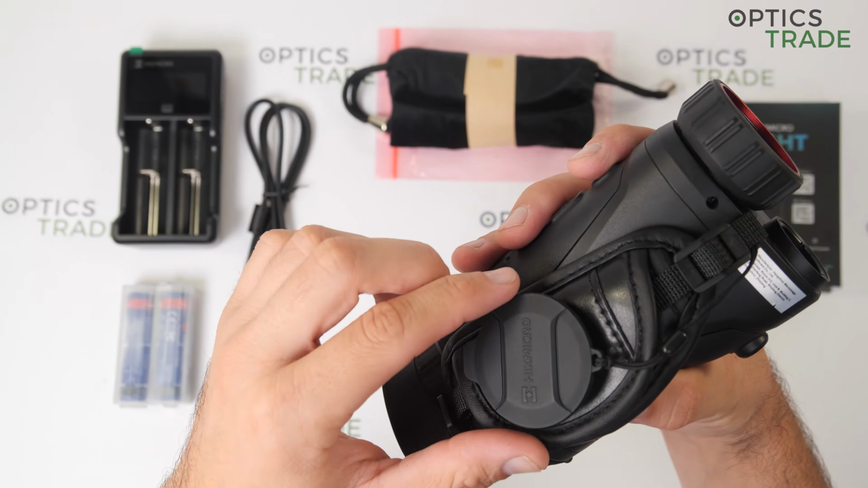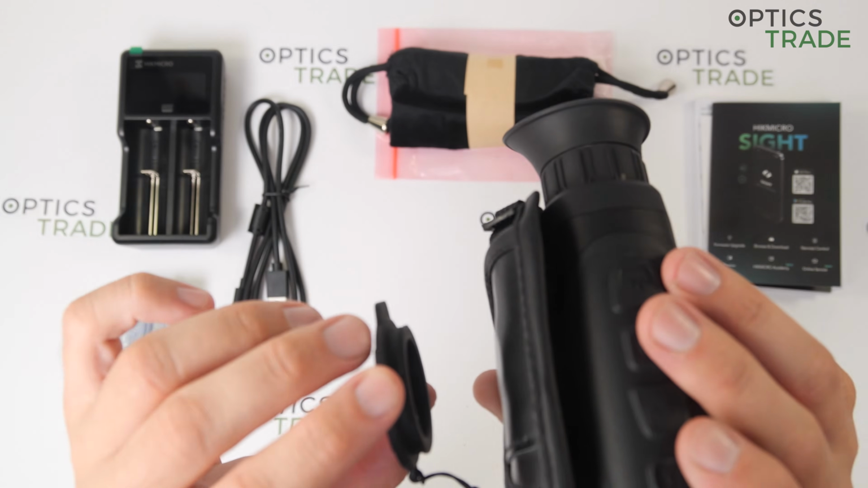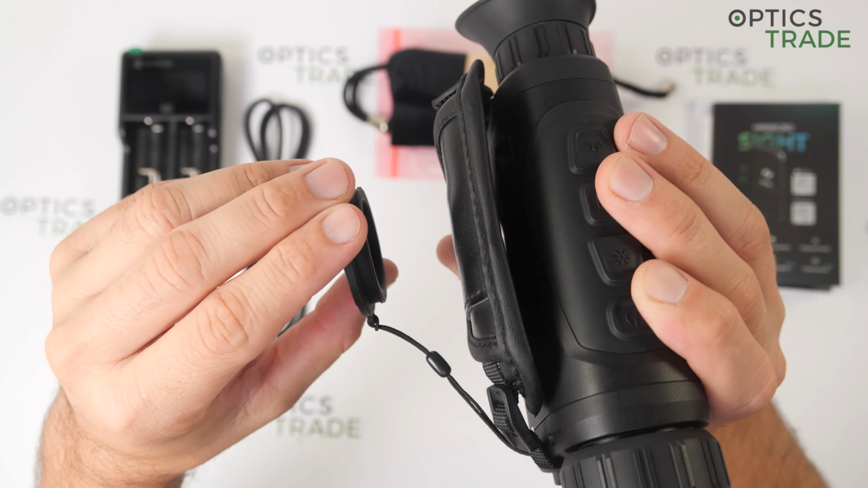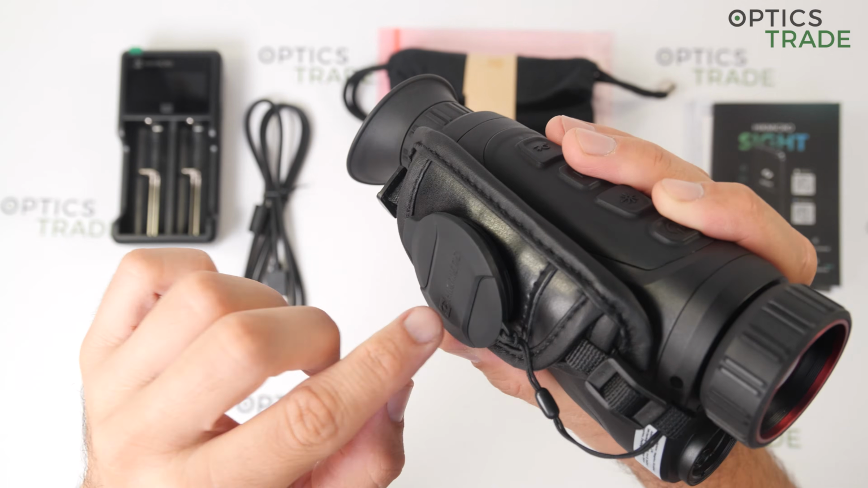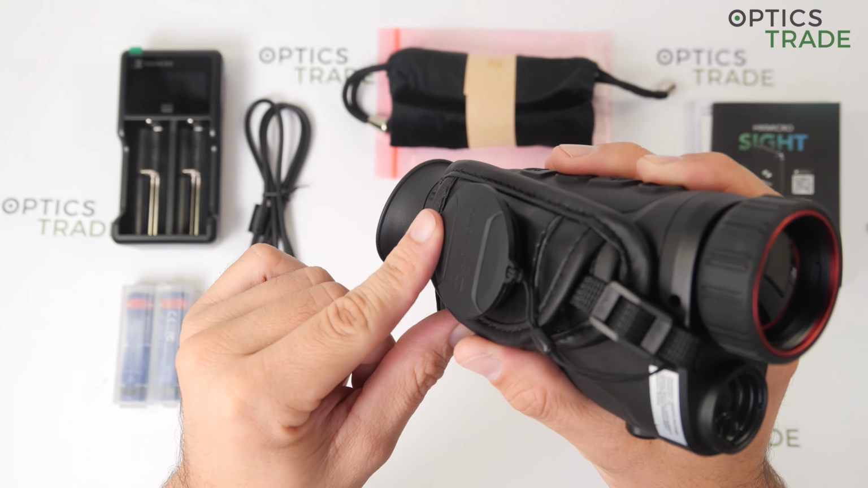Now also how the objective cover clips onto this carrying strap with a magnet. Maybe you can see it like this better. So it is really secured, and the magnet is very strong, so it really holds the cover in place.